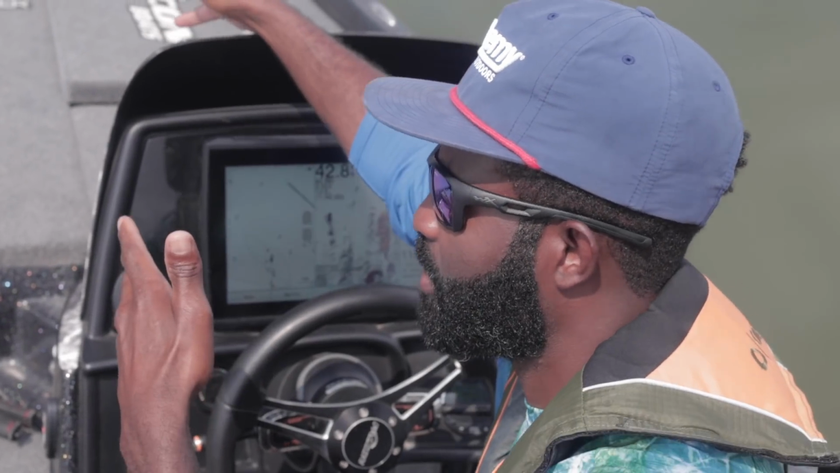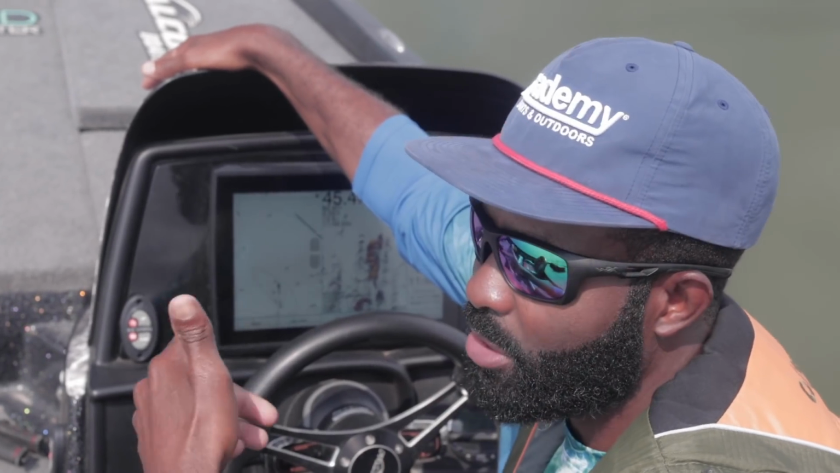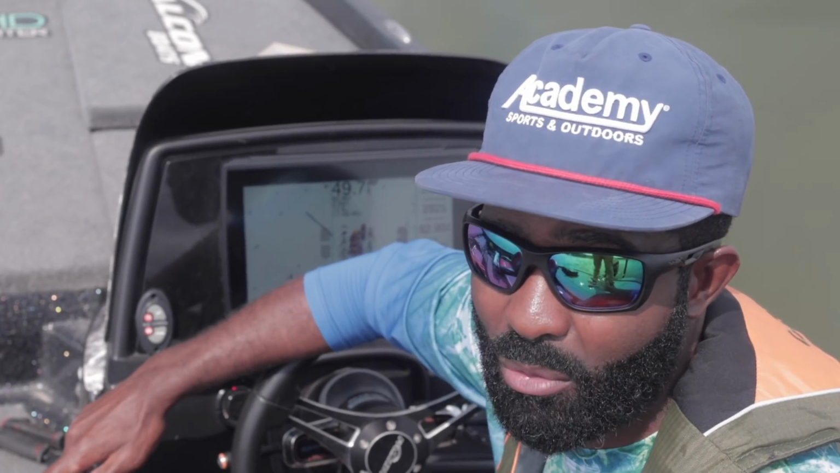So I like to start at the bow if you only have money for one graph. That's what I did. I would put the trolling motor down, idle around, turn my graph up and look at it at the console. So that's what I would suggest if you only have one graph.